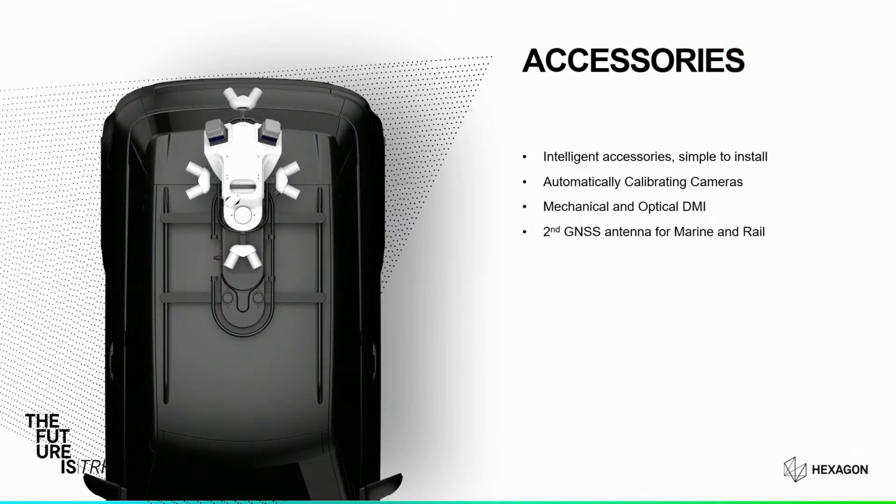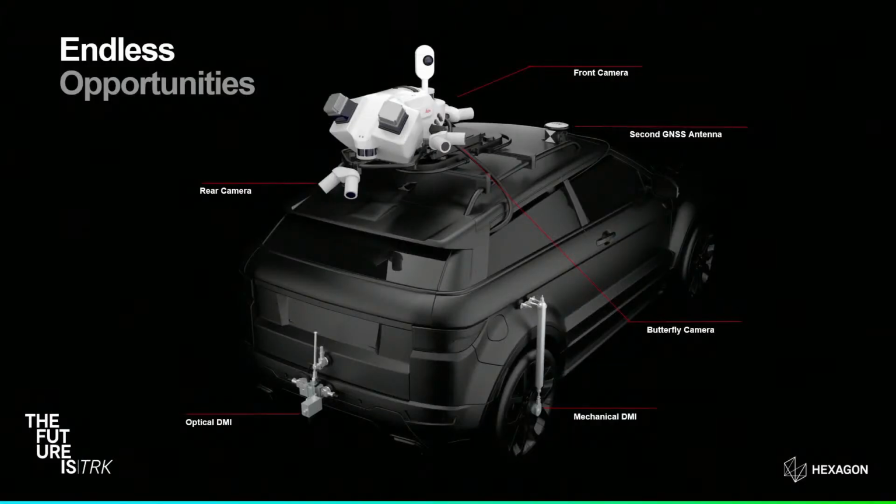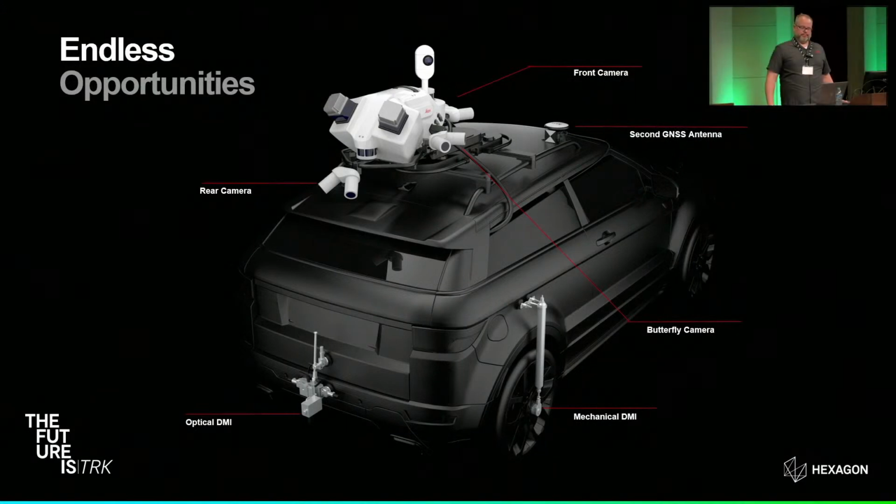So like I mentioned, all of the accessories are intelligently calibrated to the system. That includes a mechanical and an optical DMI, a second GNSS antenna for marine and rail collections. All the peripherals are managed by the system. You can even see on the GNSS antenna, we've included a target here. This allows us to use the photogrammetry and the LiDAR to automatically calibrate the position of that second GNSS antenna. So it's all hands off, minus the installation, of course.